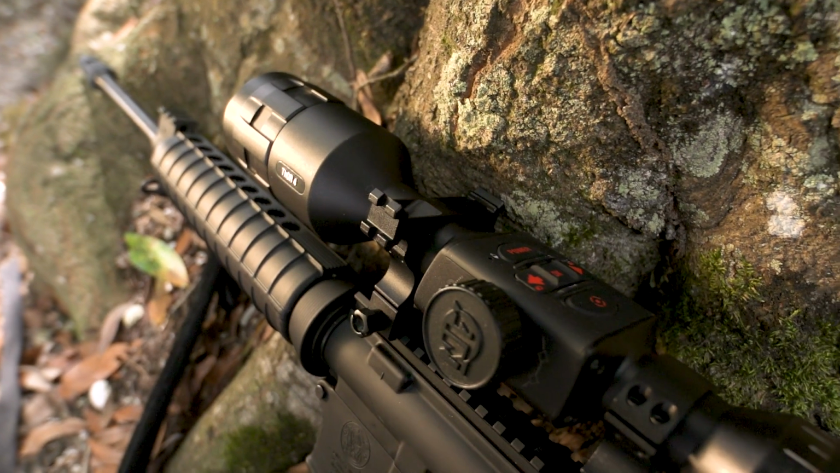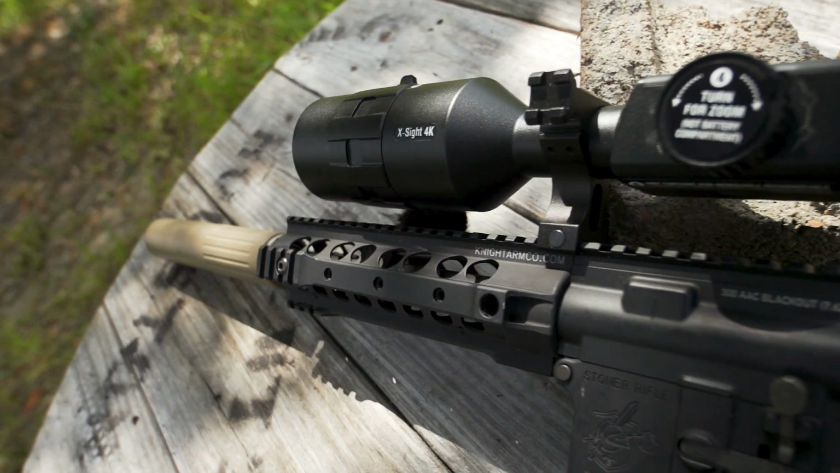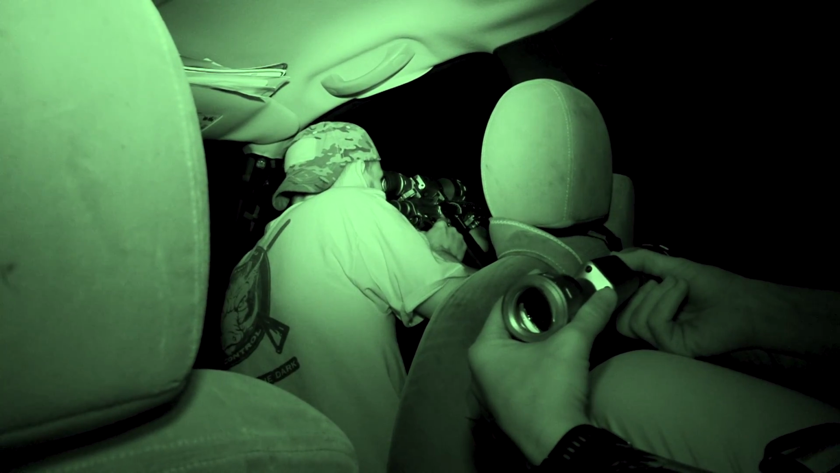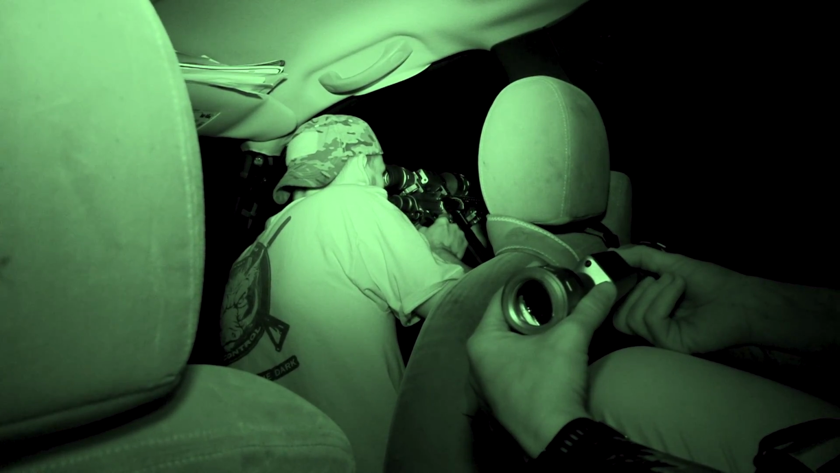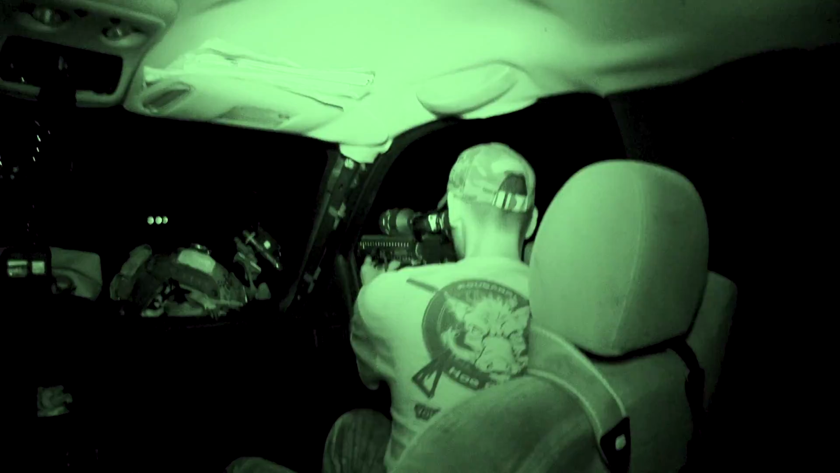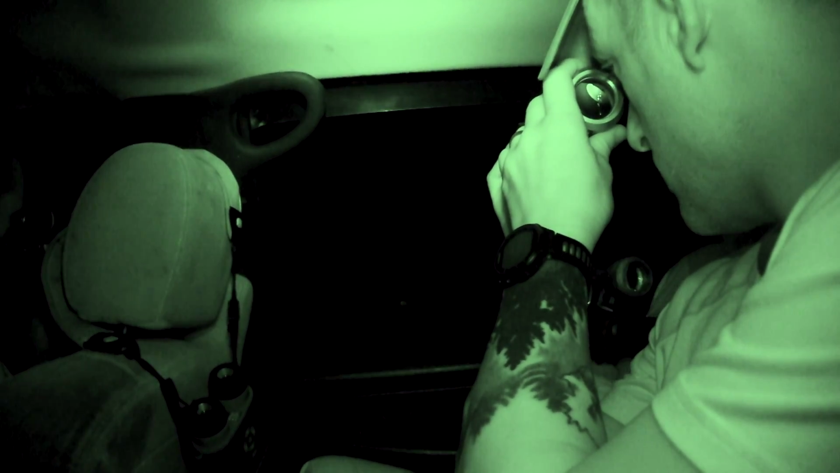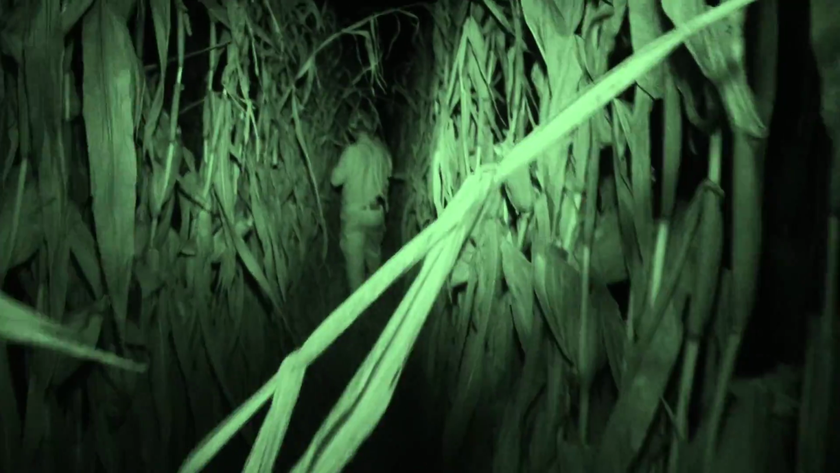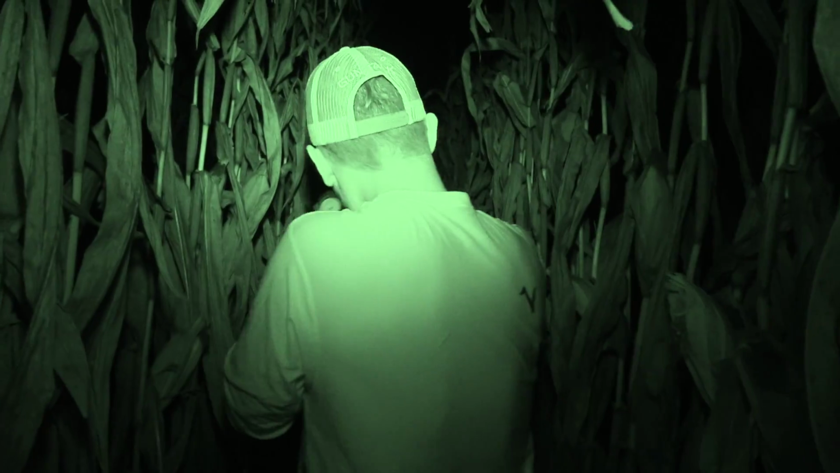We geared up the guns with the ATN Optics, the Thor 4 thermal optic, and also the ATN Excite 4K Pro. While we're driving slowly on the edge of the field, scouting with thermal, if there's anything out there, you're gonna see them. Let's go put a hurting on it. It is hard to see when it's such thick corn, and sometimes you can just see a small heat signature.